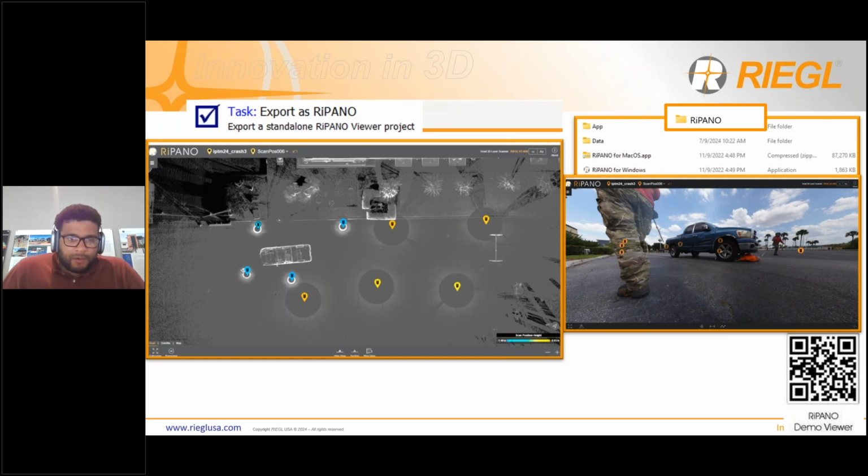So what issue does RIPano really solve? Well, it solves the issue of having to send a point cloud to someone that doesn't know how to work with point clouds. If you're sending this to someone who doesn't know how to work with LAS files, E57, LAZs, or any of that sort of thing, this is your answer. This is what you send them. All this is that folder.